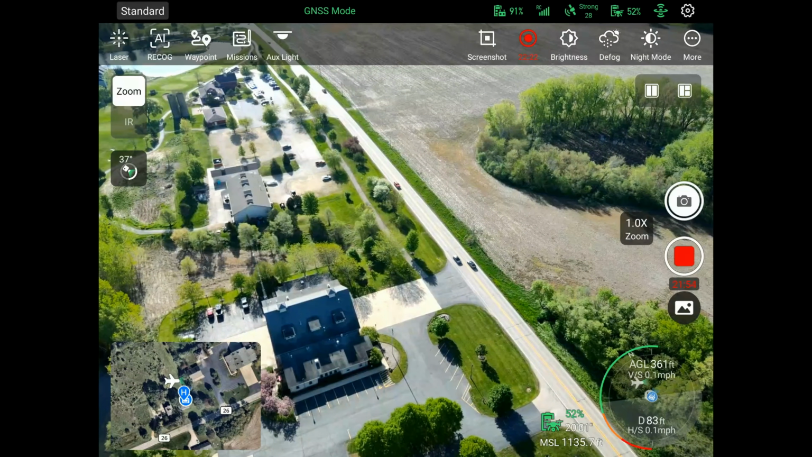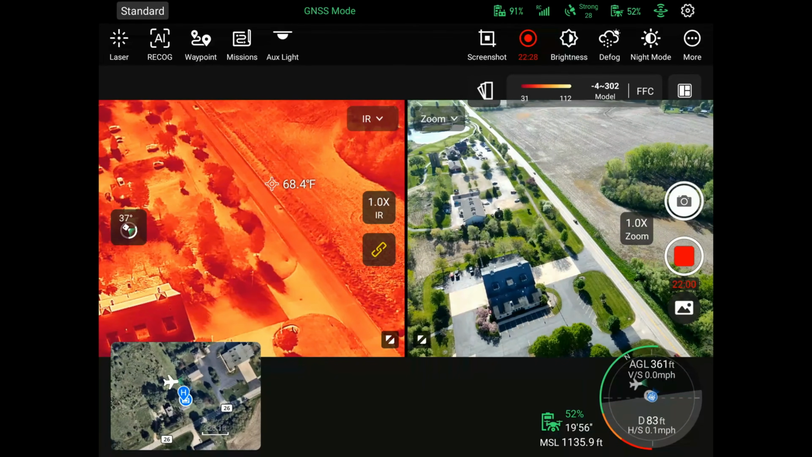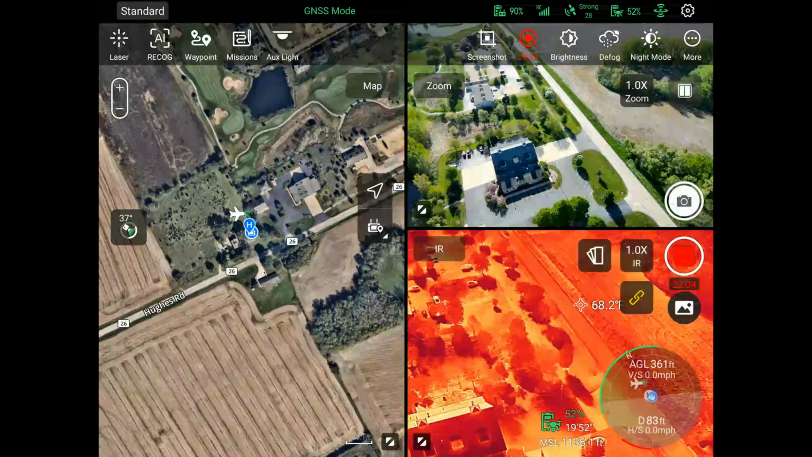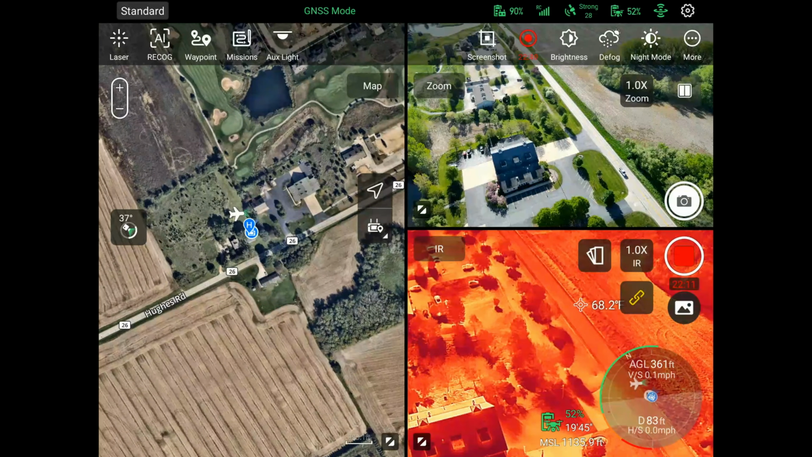So you can have thermal on one side, you can have your color camera on the other side, but now you can also go to 3 screens. So you can have your map there, you can have your color camera, and you can have your thermal all up at one time. For situational awareness, this can be a really, really great tool that you can use actually.